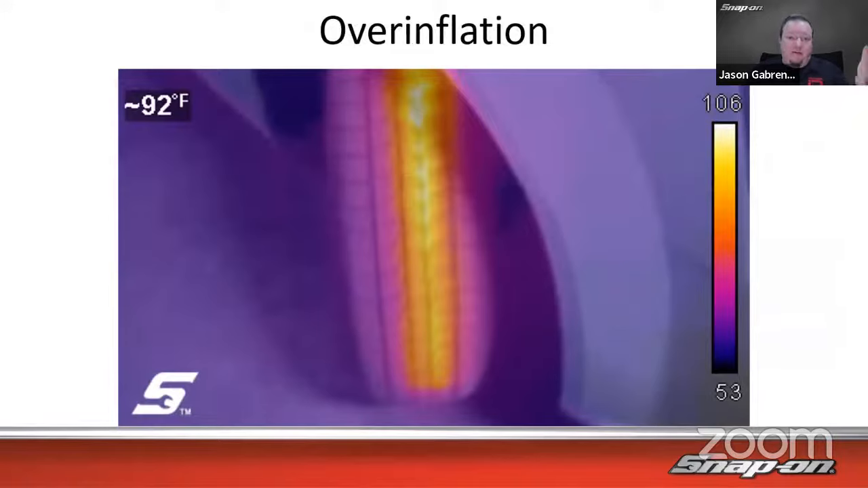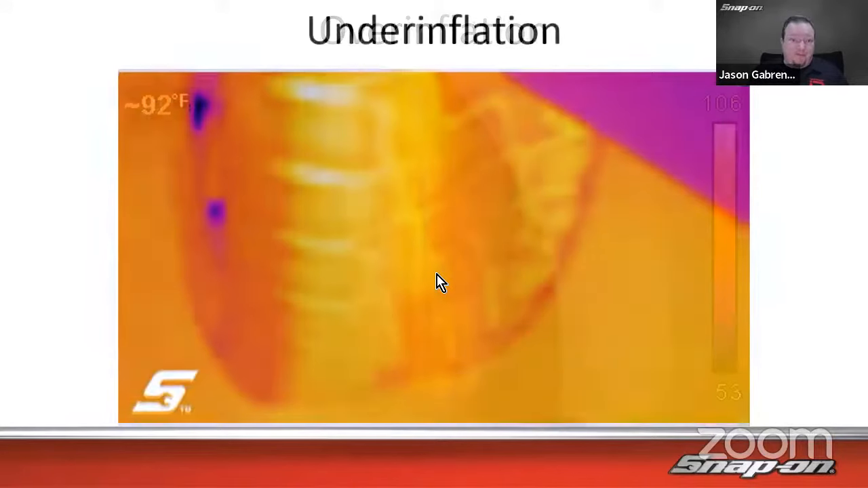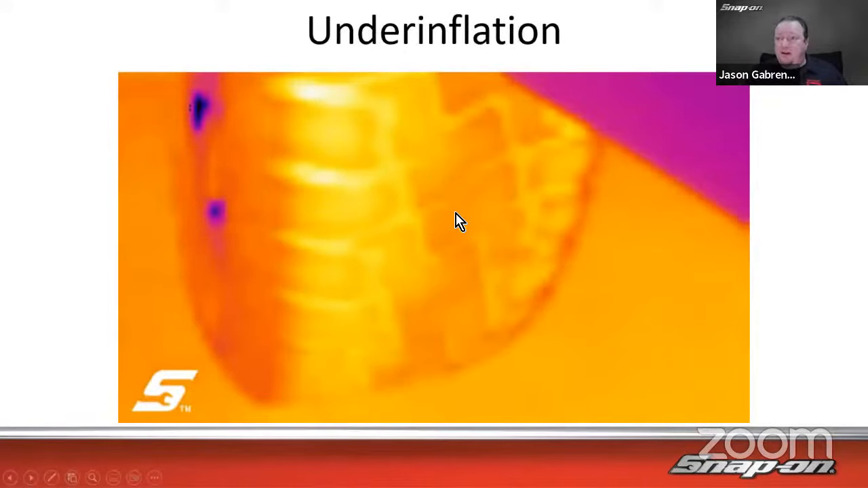Can also find overinflation. So overinflation means that the sides of the tires really aren't going to make as much contact as the middle part of the tire and the contact pad. So an overinflated tire will show up as warmer in the middle, and then vice versa, underinflation. So we can see it's warmer on the outside, cooler on the inside. So it's rolling more on the outside of the tire, maybe squishing down a little bit. So it's more friction on the outside, so less pressure on the inside there. So it kind of cups like that. You can see the underinflation.